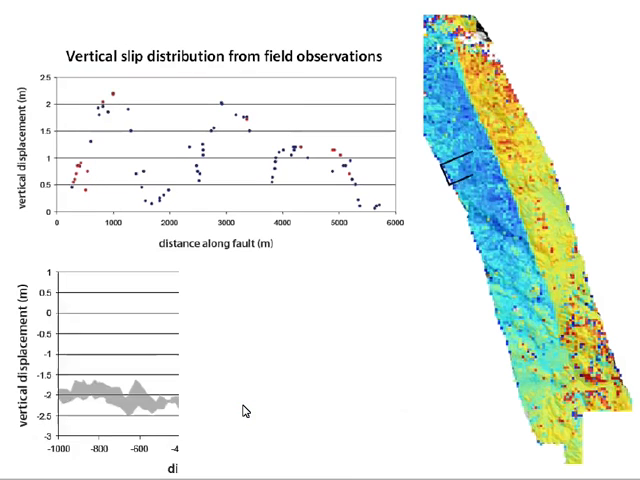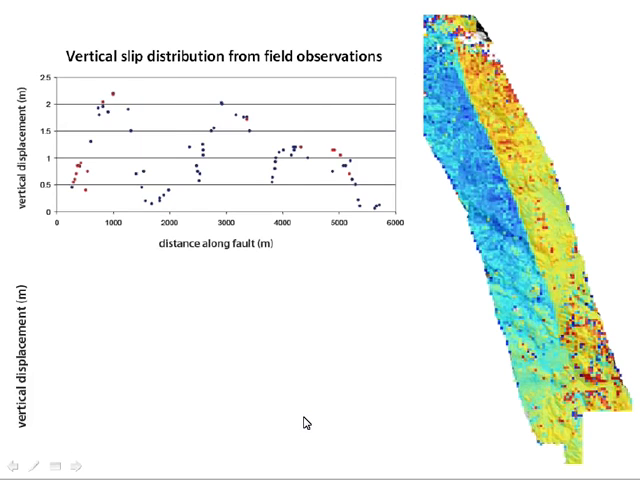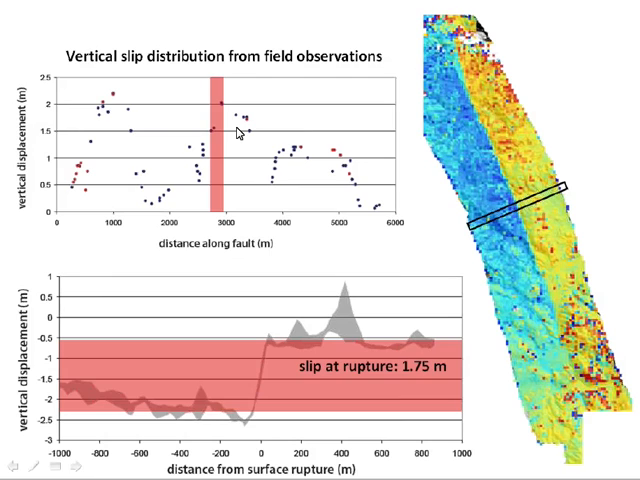We move further south still. Here's another profile. This was an area where there was less than half a meter of slip measured at the surface, but we still have this 2 meter displacement in the LiDAR profiles. And again, this slip deficit at the surface is probably accommodated within the top 100 meters or so of the Earth's crust. And further south still, this is an intermediate measurement. Something like 1 meter vertical displacement measured in the field, but we still have 2 meters in the LiDAR. And then south still, we have more consistent measurements here, about 1.75 meters in the field, and a similar amount from the LiDAR profiles.